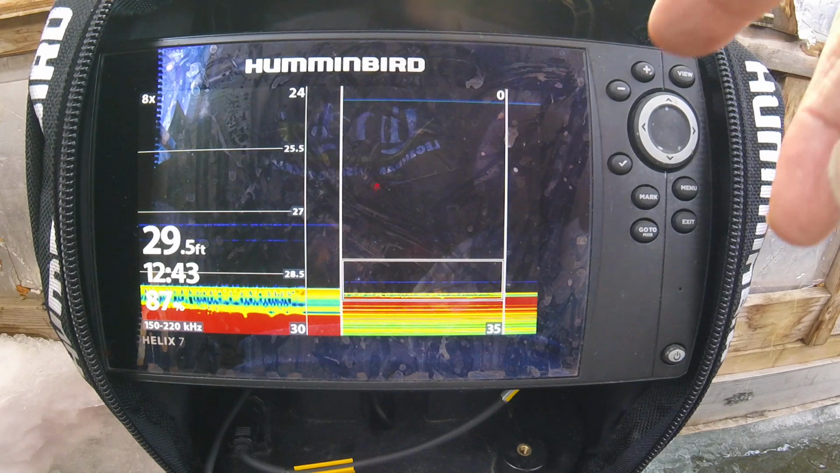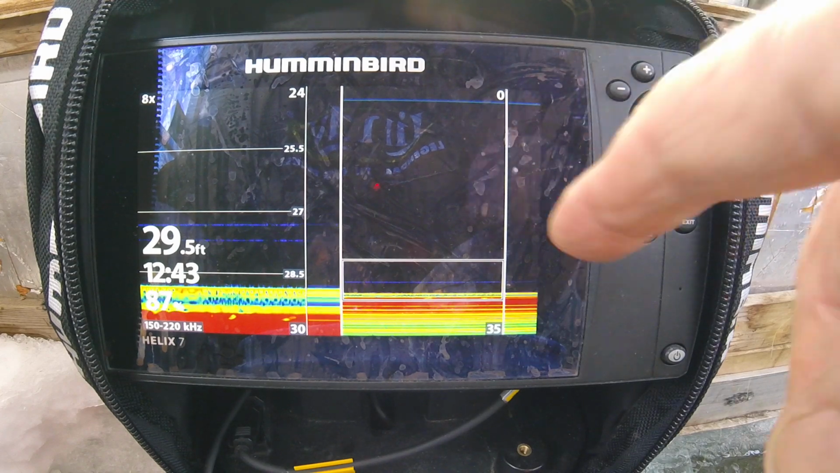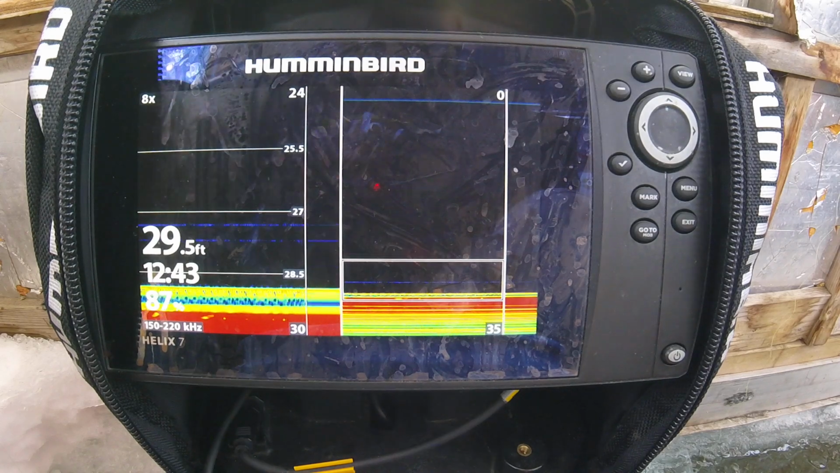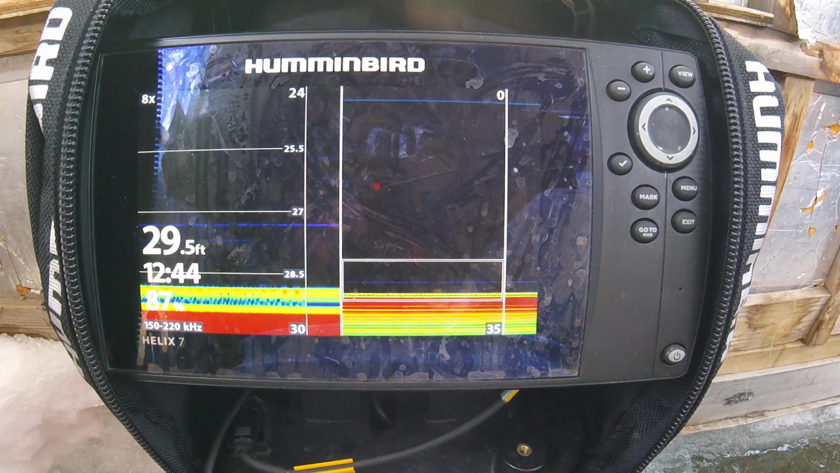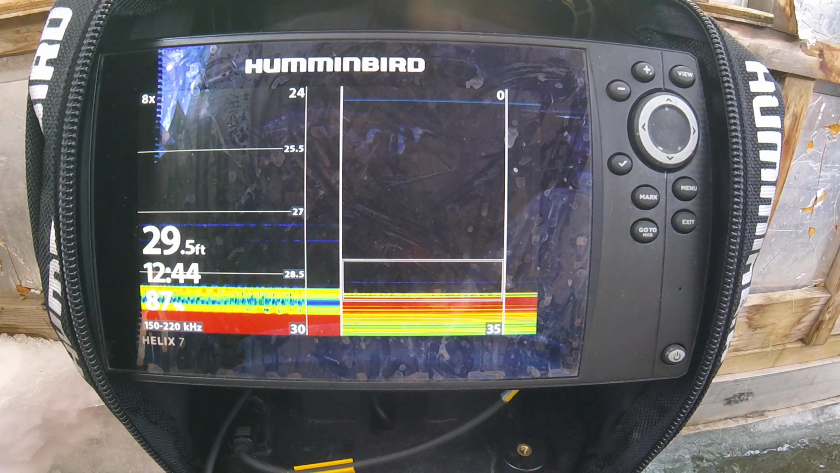Now, to be truthful, they kind of disappear and come back for me. So I'm not sure why they do that, but they're both here now, and sometimes I have one, sometimes I have two. Another thing is, sometimes that time, right there it says 12:43, sometimes that time is just gone for a while, then boom, it's back. That's all stuff that I don't worry about too much.